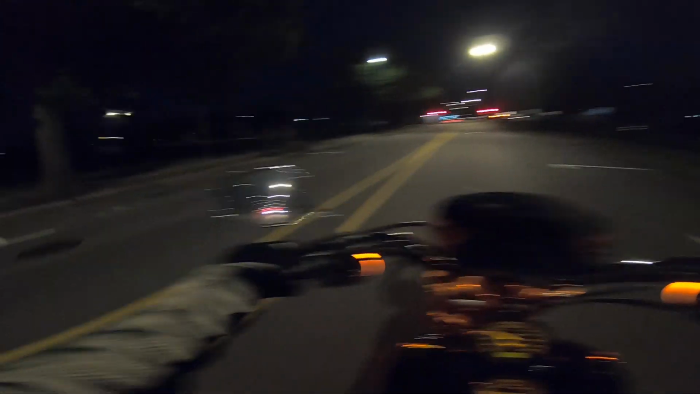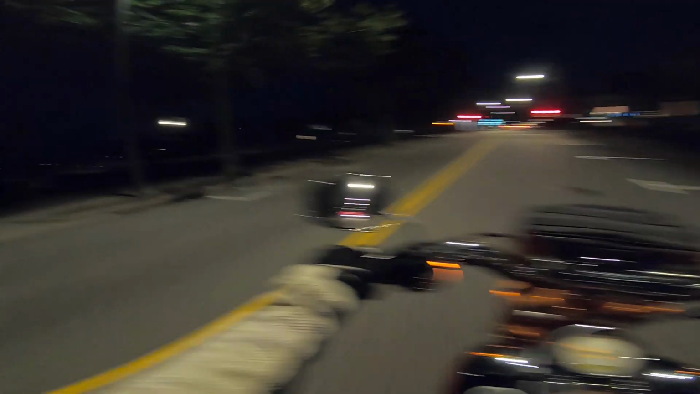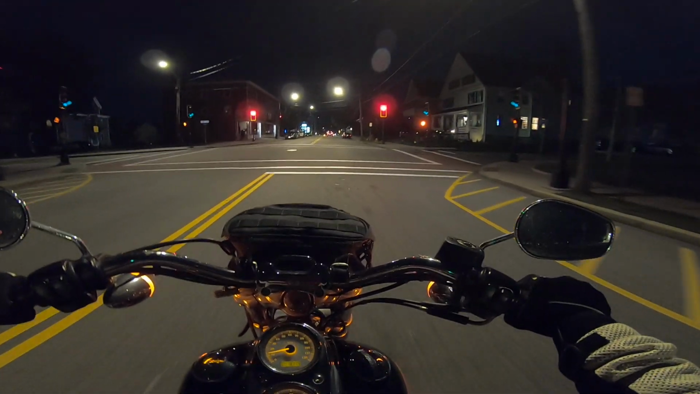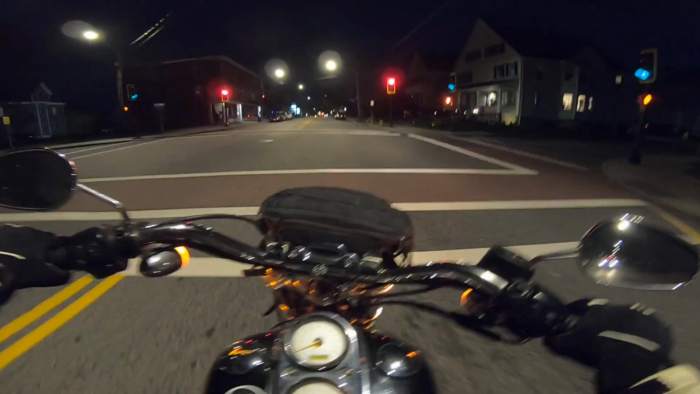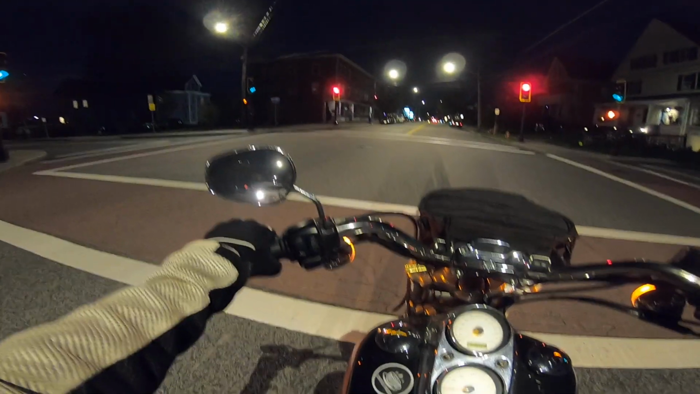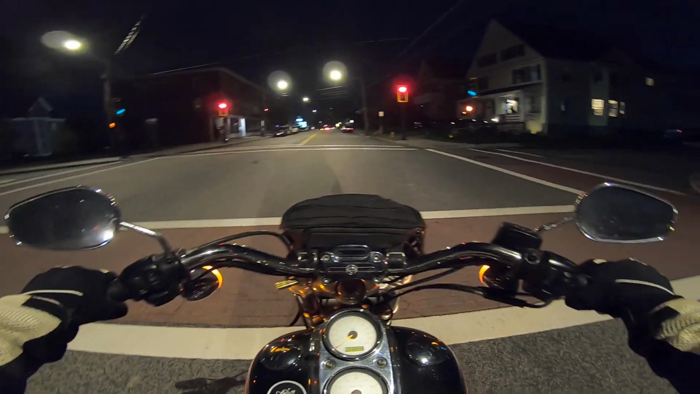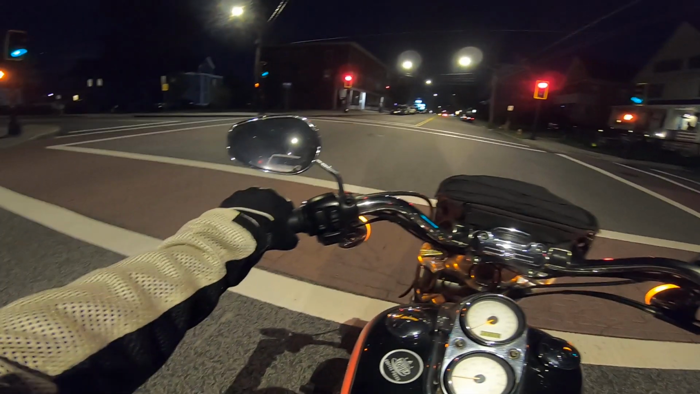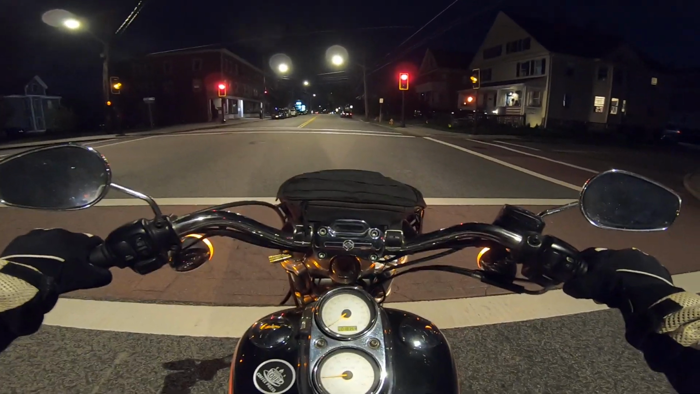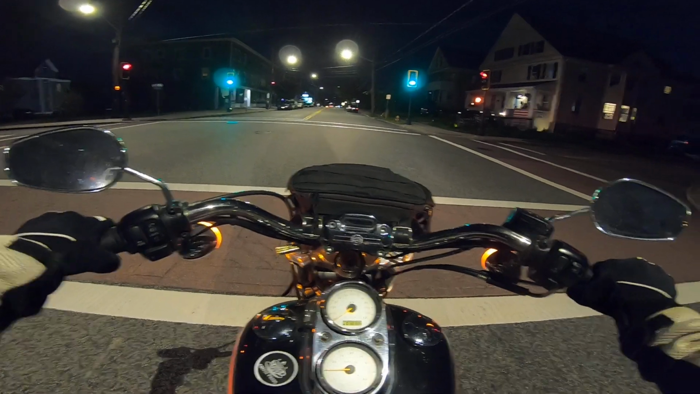So anyway, guys, there's that beautiful moon again. I'll check in with you soon. I'll let you know how the hurricane goes, or doesn't, as the case may be here in New England. But whether it does or doesn't, I plan to be back out on the bike as soon as the roads are clear. And I'll check in with you again real soon.